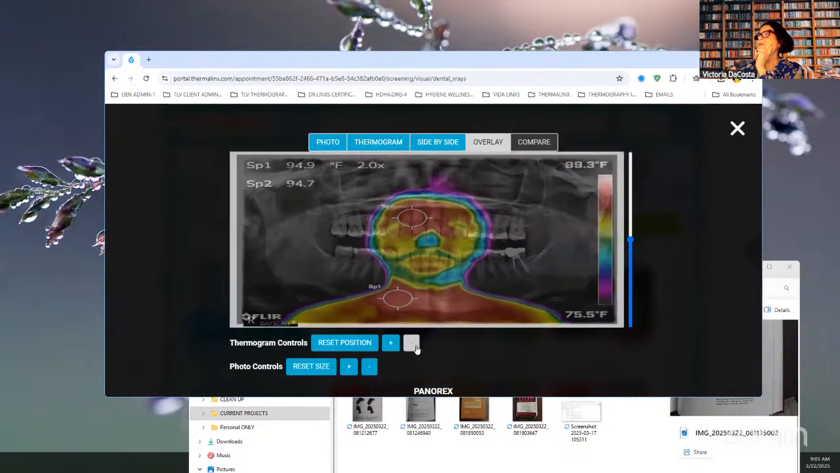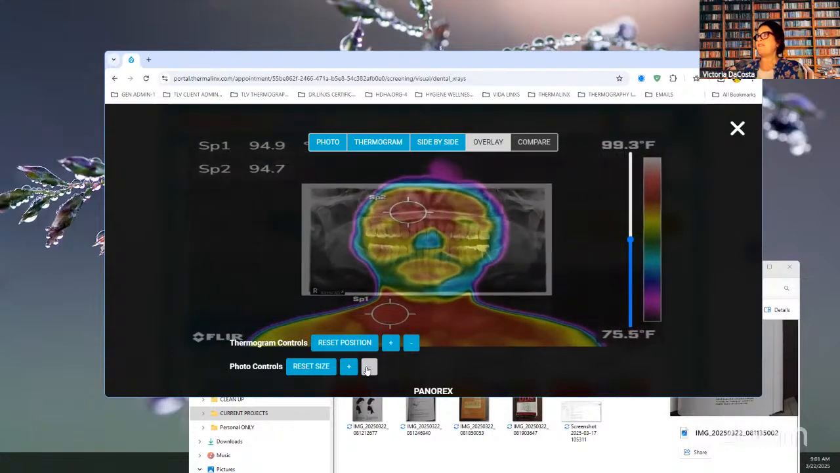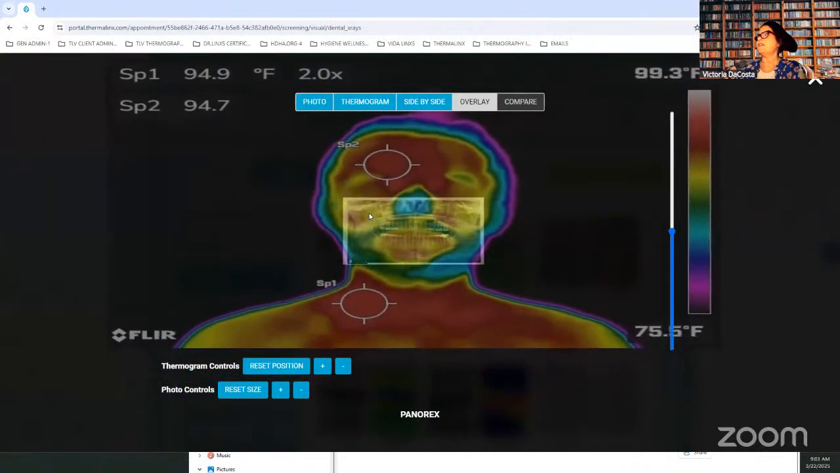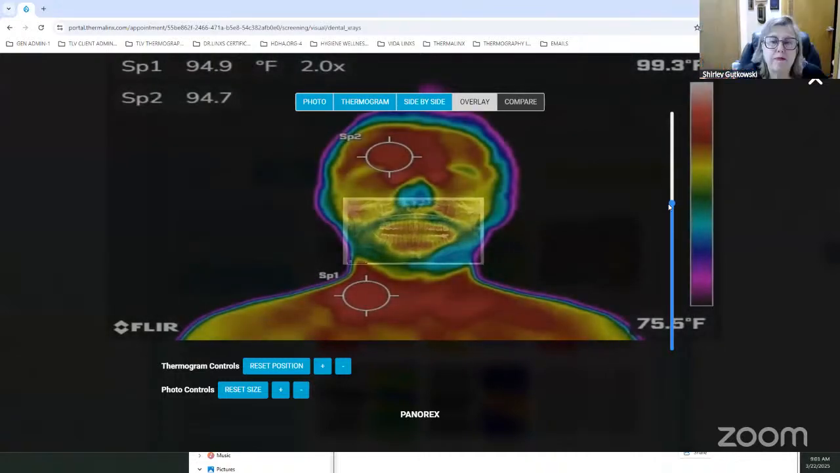But what we want to see is the effects, and where are the effects? And I'm looking at this and I'm thinking to myself, where is the, here's his bite here, and look at that stress.